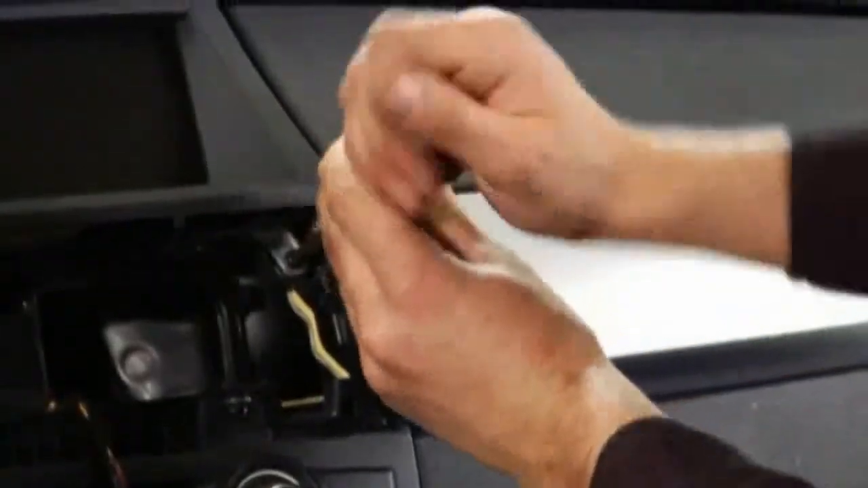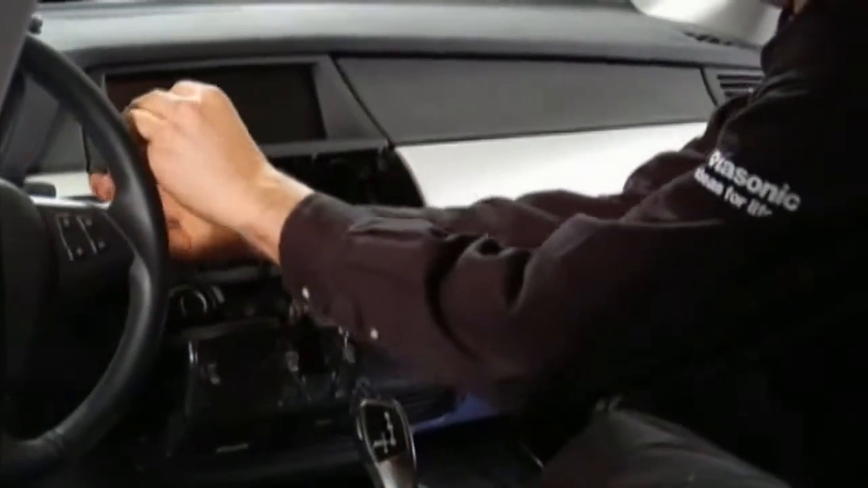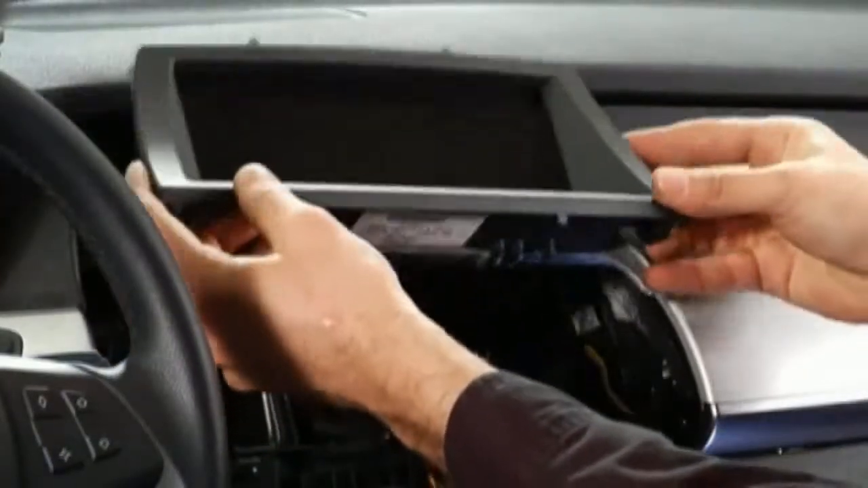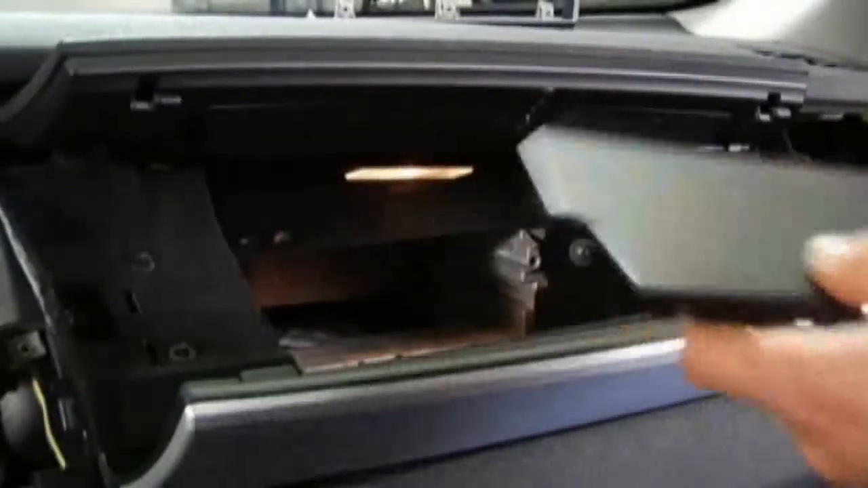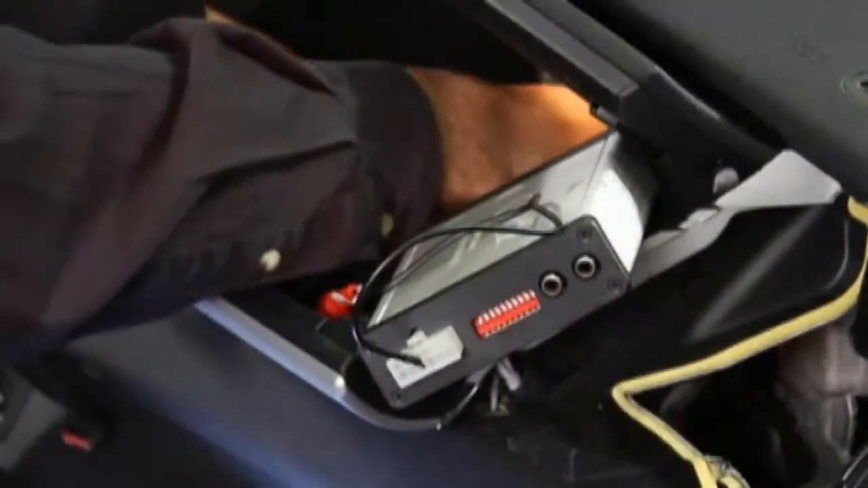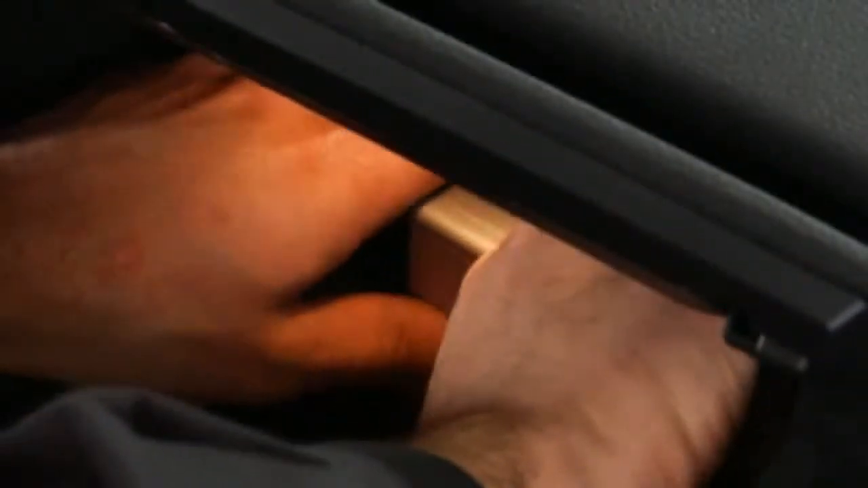The next step is to remove the iDrive navigation screen from the dashboard in order to make the necessary connections. Cables are put in place to make the connection between the iDrive LCD and the nav TV module. The interface cable and power supply cable and video cable are connected to the nav TV. The nav TV module is mounted in the space behind the glove compartment.